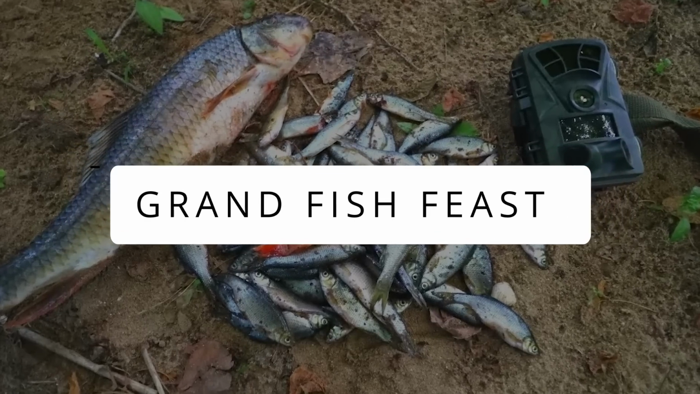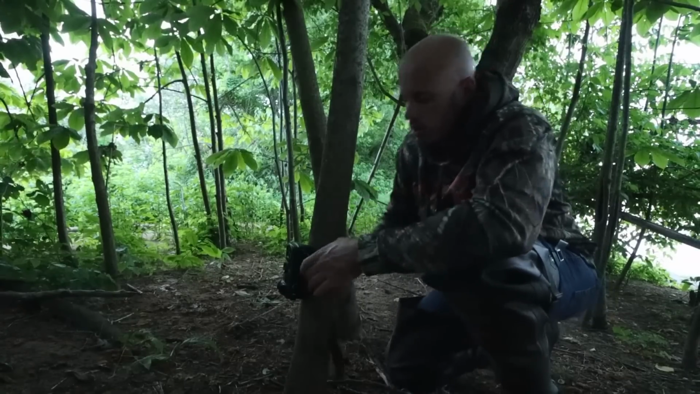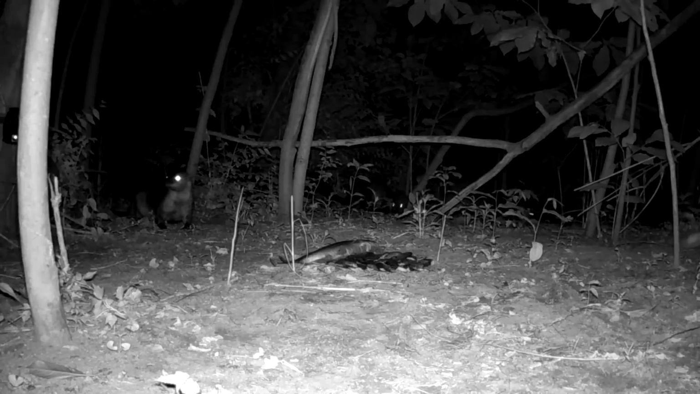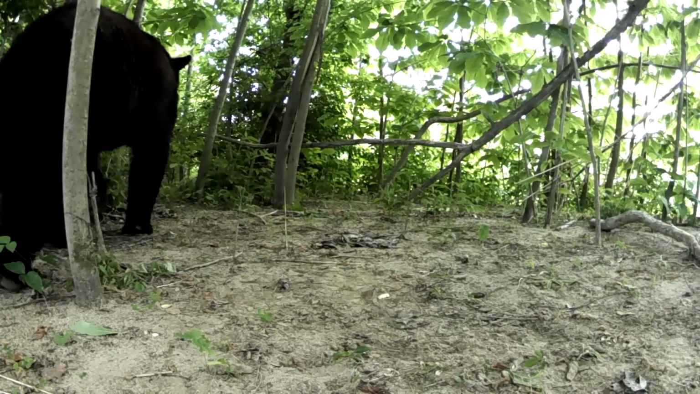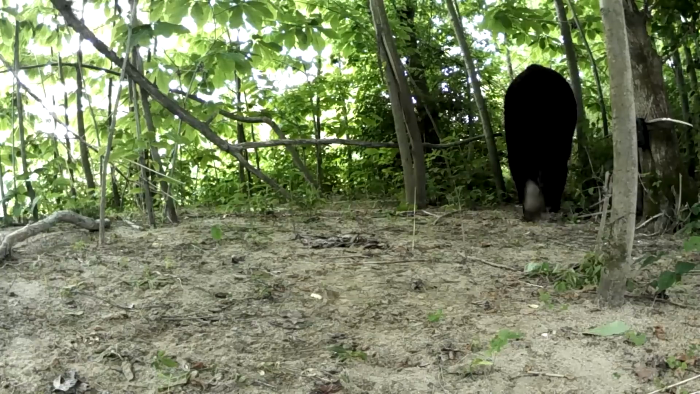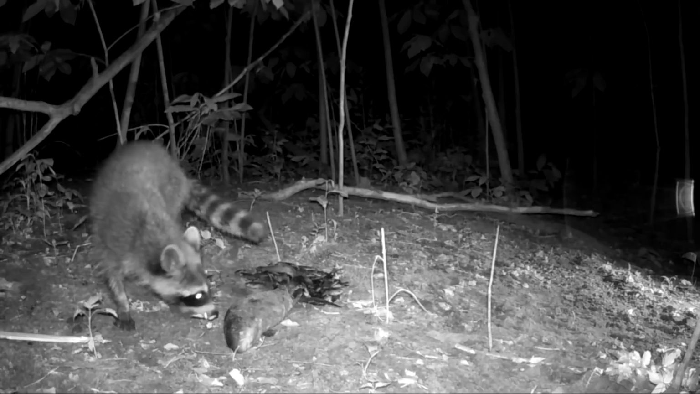Grand fish feast. In order to catch different animals reacting differently to a pile of fish, a man in Florida placed a bunch of fish in the middle of the woods alongside a trail camera. Mesmerized by the smell of fresh fish, from raccoons to river otters, everyone hopped on it except for these 2 giant bears, which is pretty unusual because, as a fact, bears love fish, especially if it's salmon. Maybe these 2 were not as hungry as the others, or they happen to have other preferences. After all, wildlife is unpredictable for a reason, right?